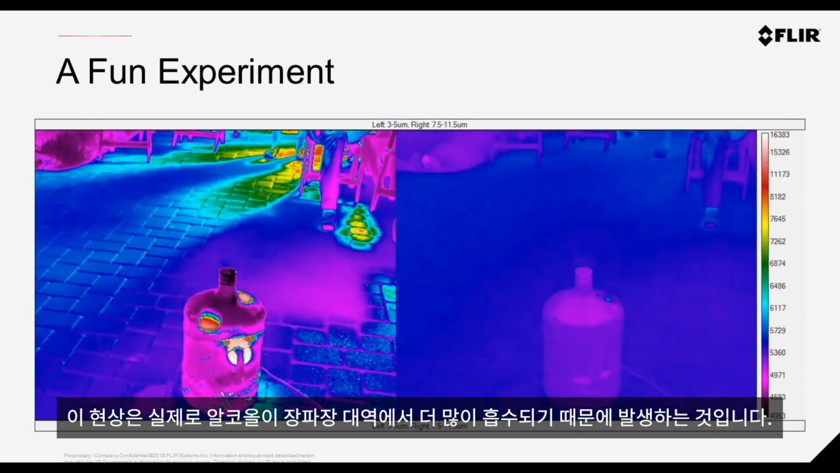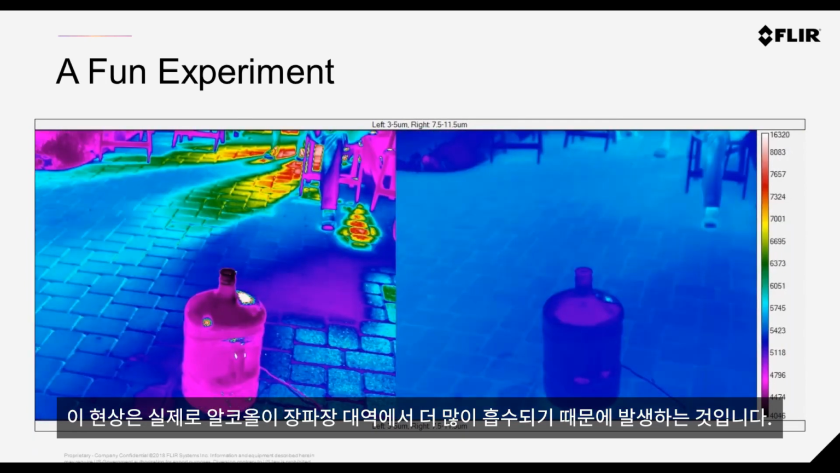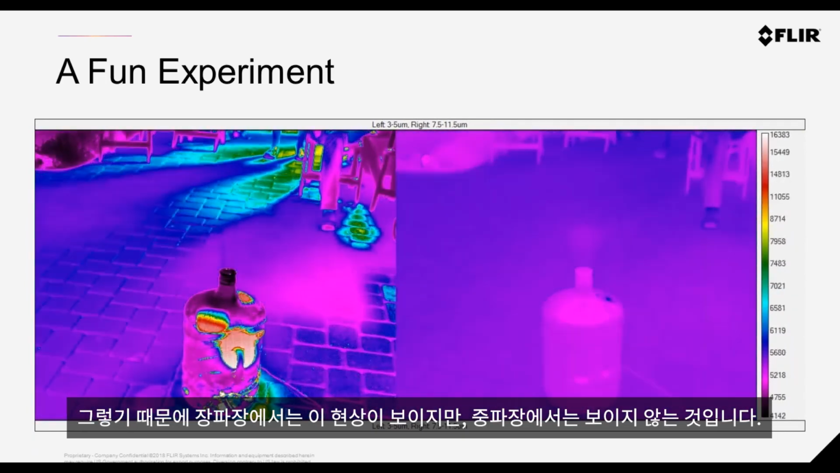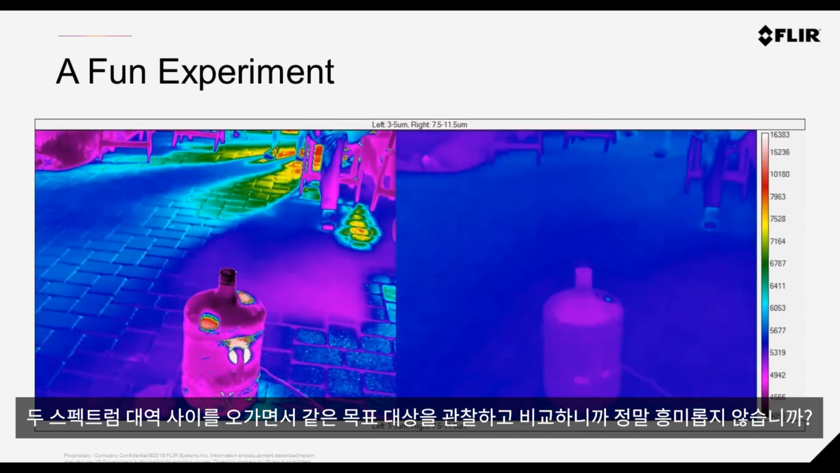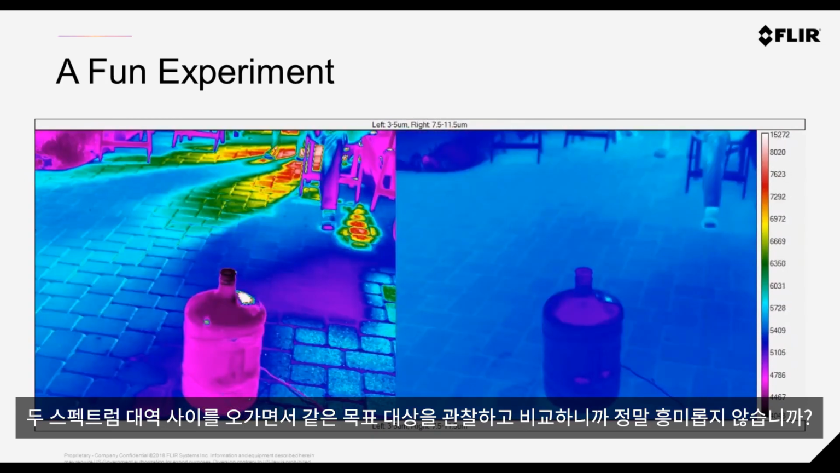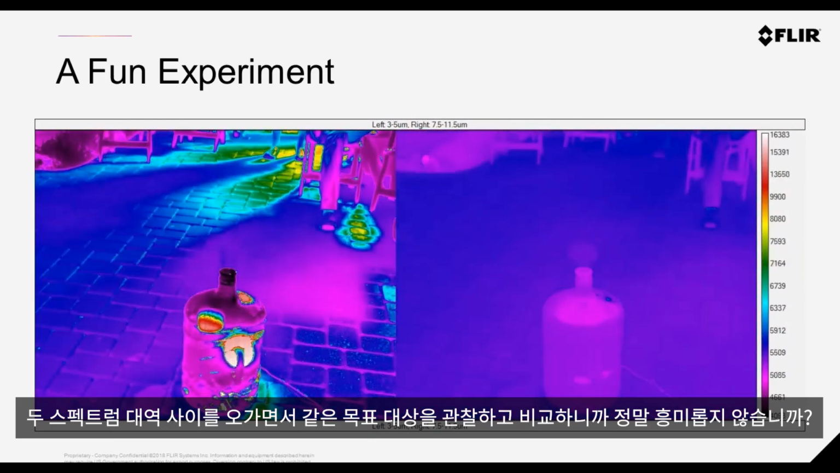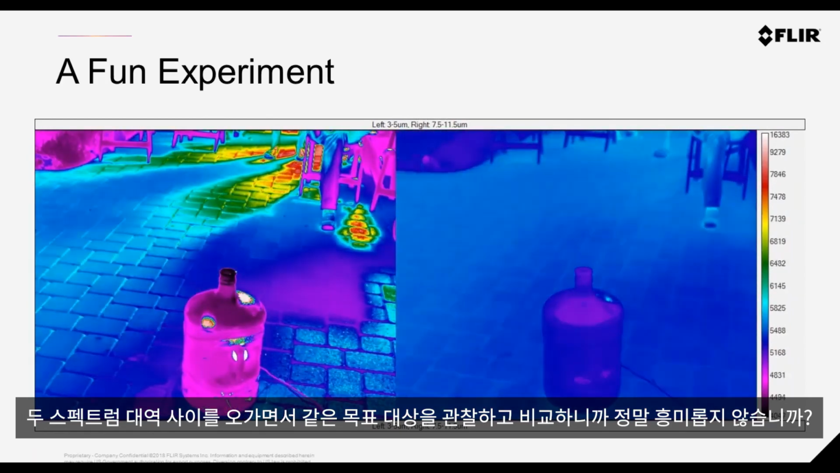This is because the alcohol absorbs more in the long wave. So you see that in the long wave, but you don't really see that in the midwave. It's quite fascinating, just jumping between the two spectral bands, how you can visualize, qualify and make comparisons.